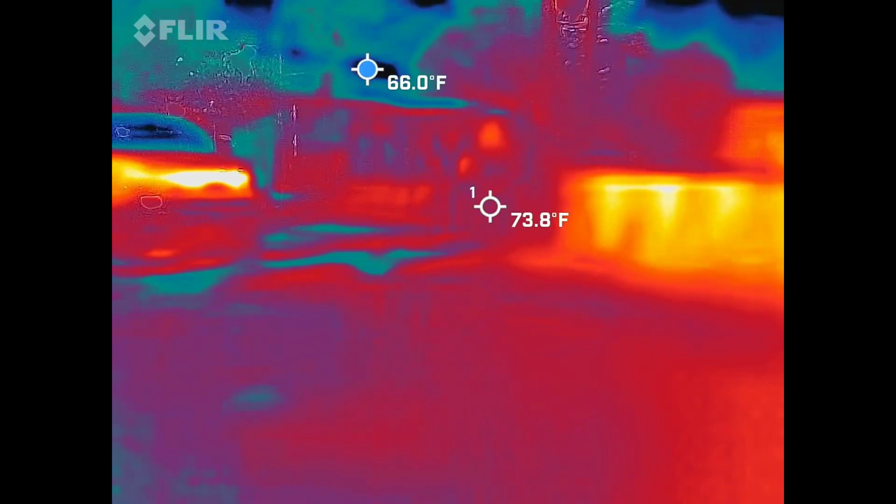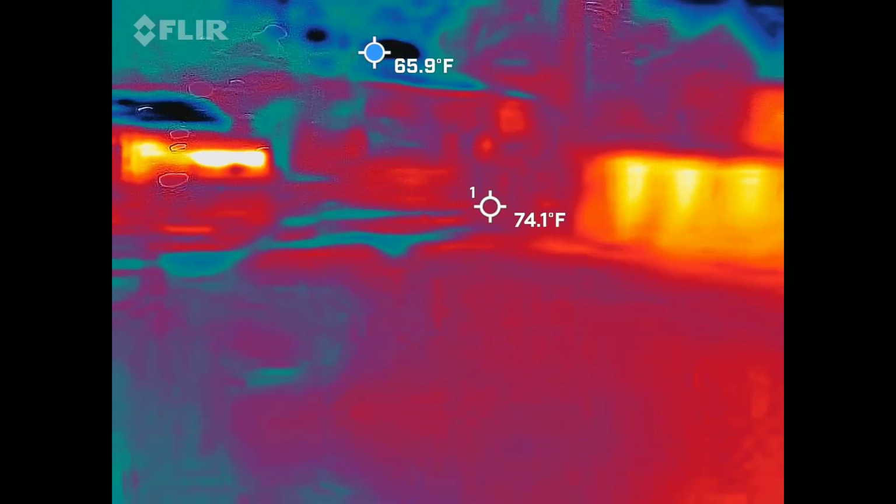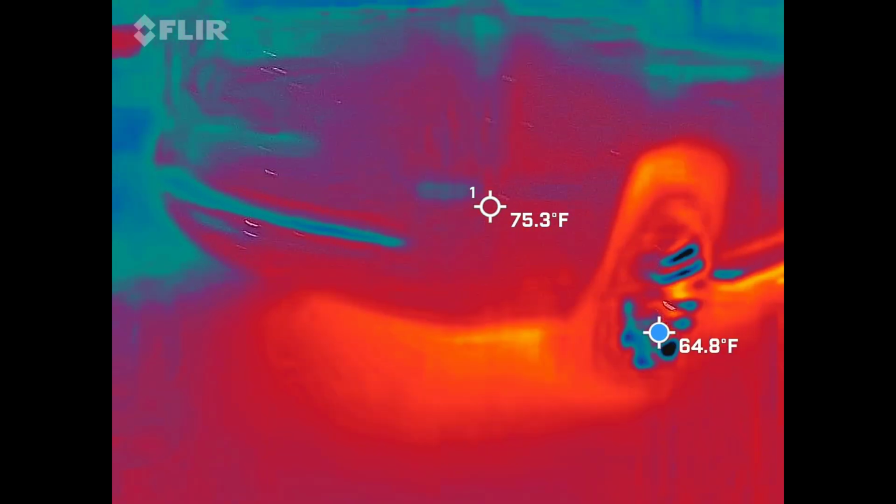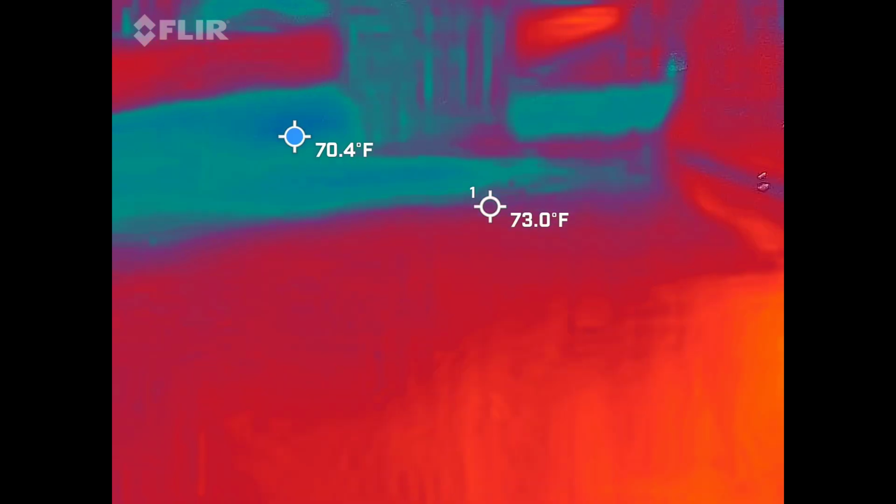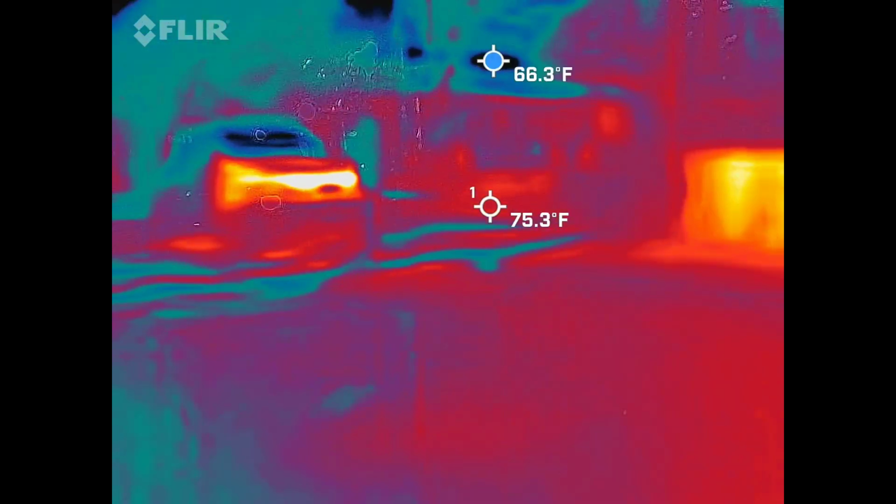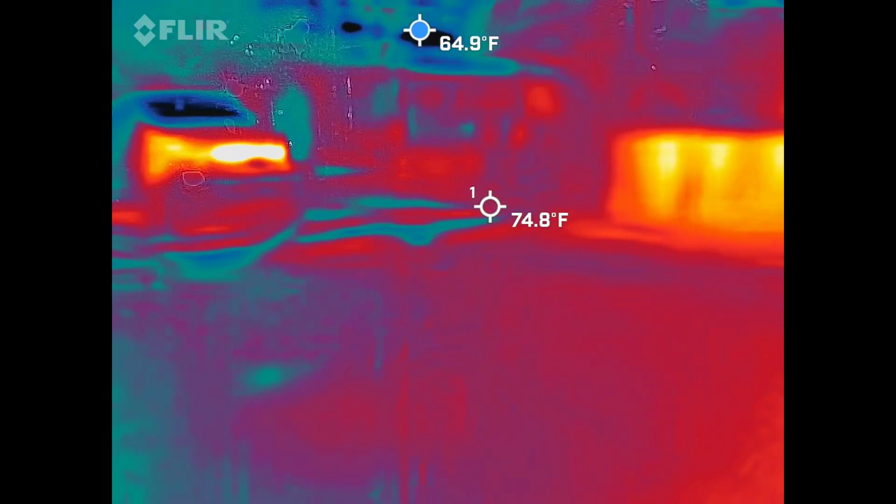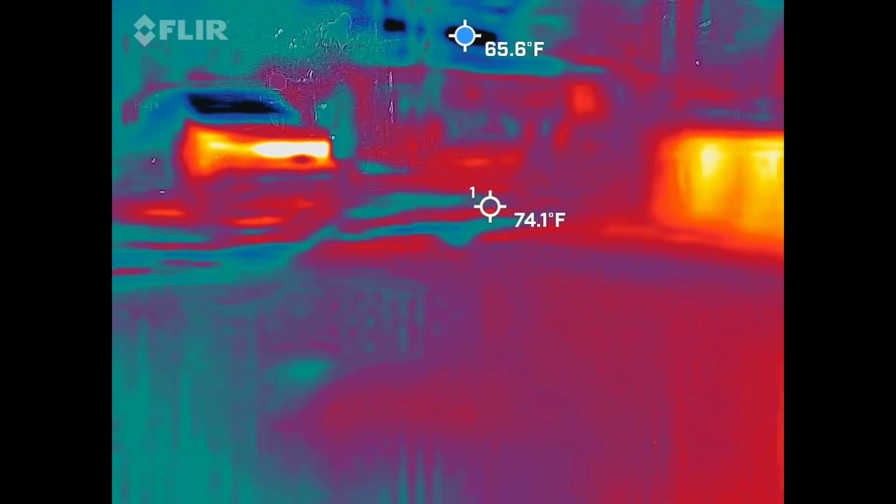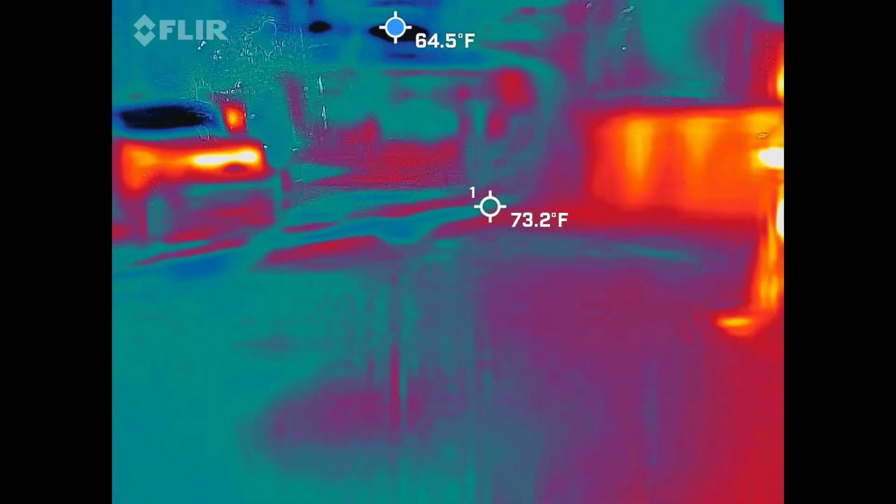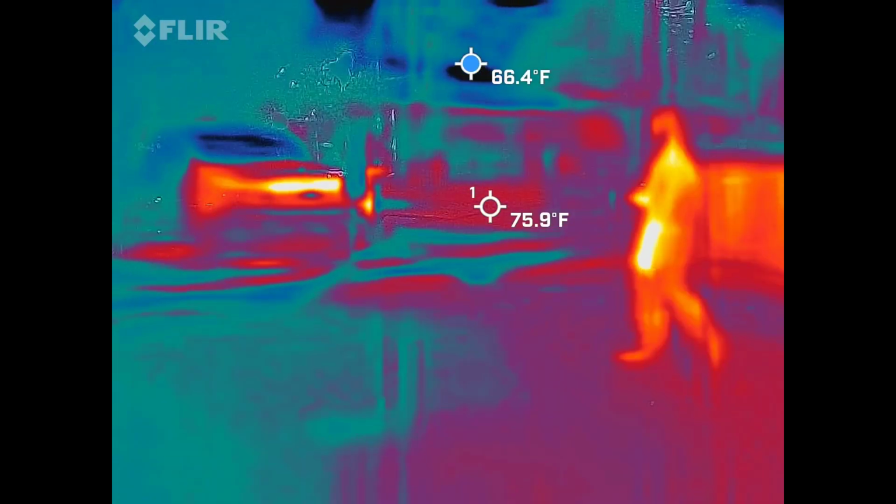If I go over here, it's like 70 all day long. But over there, cool in the barn, but it's like on that tree. Oh, let's ask him. 65. He said 54, but I'm wondering if we walk closer, if it gets smaller.